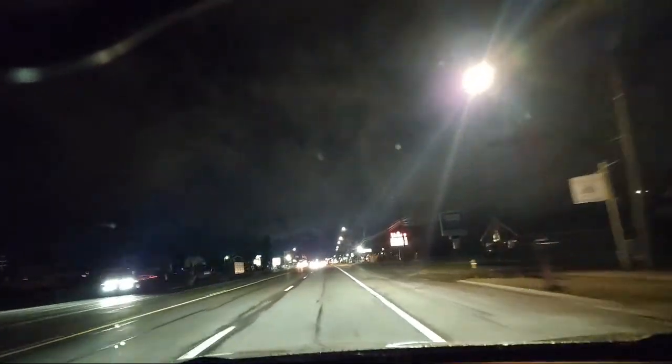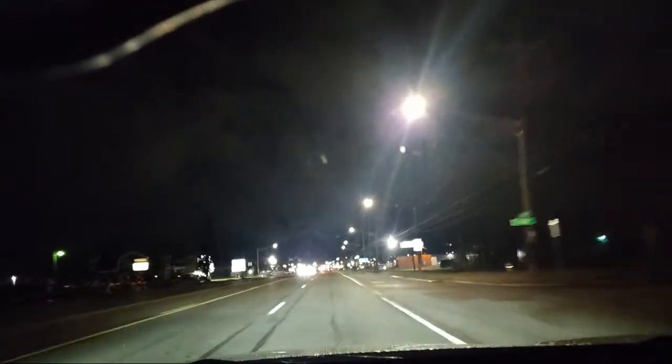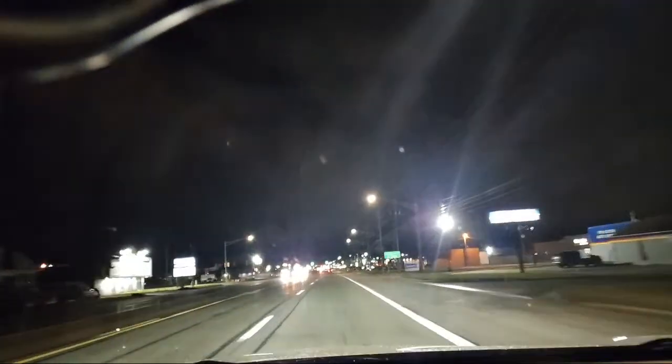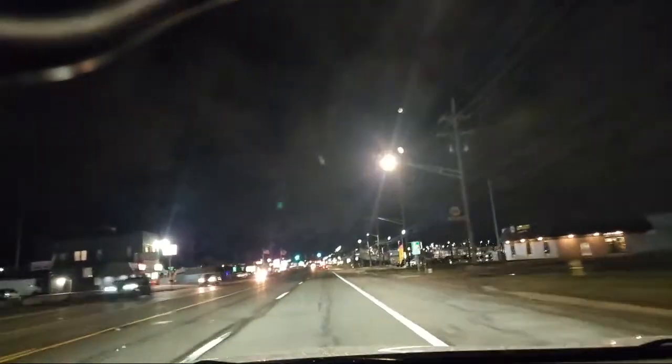These street lights are pretty new, so they put out a lot of light. And if your eyeglass wears, it's a little bit hard to see. You notice I'm trying to keep good speed. A lot of beginners will look down.